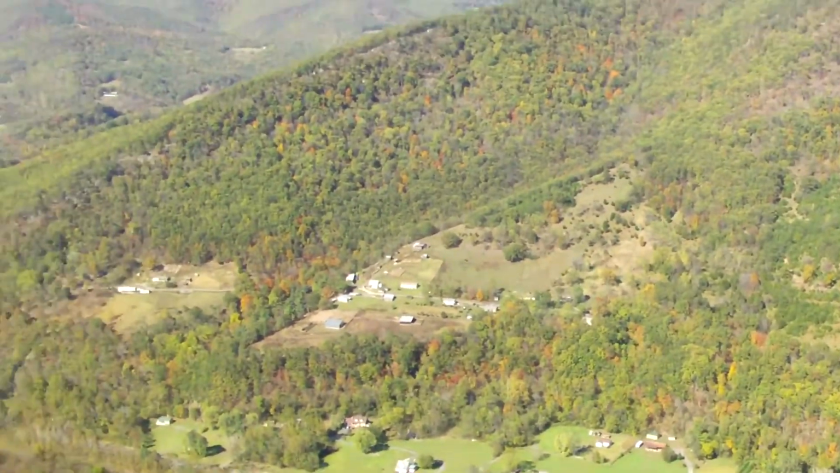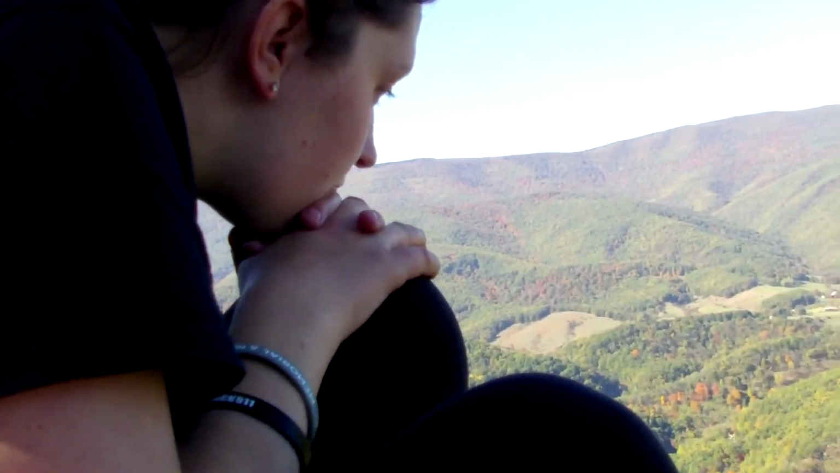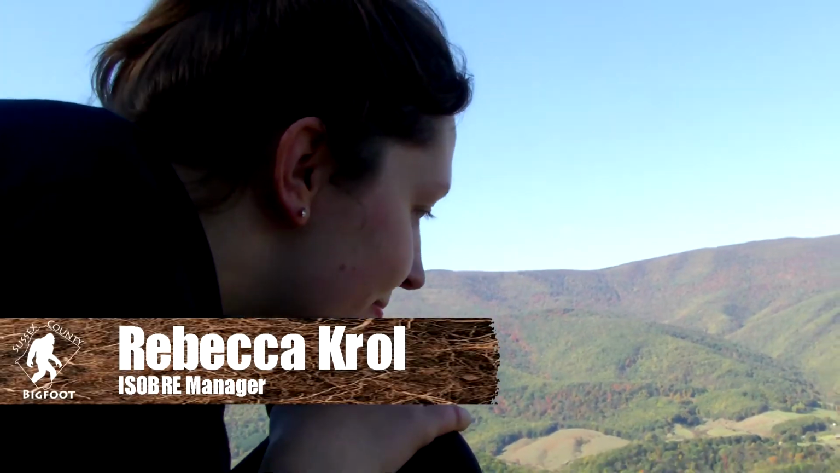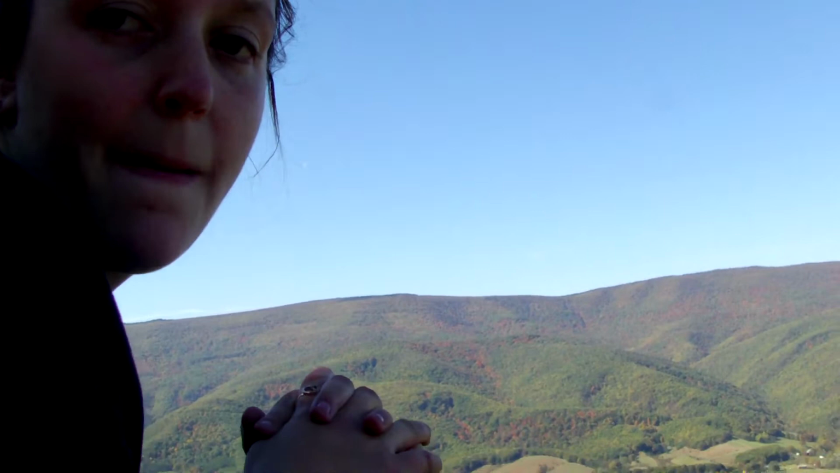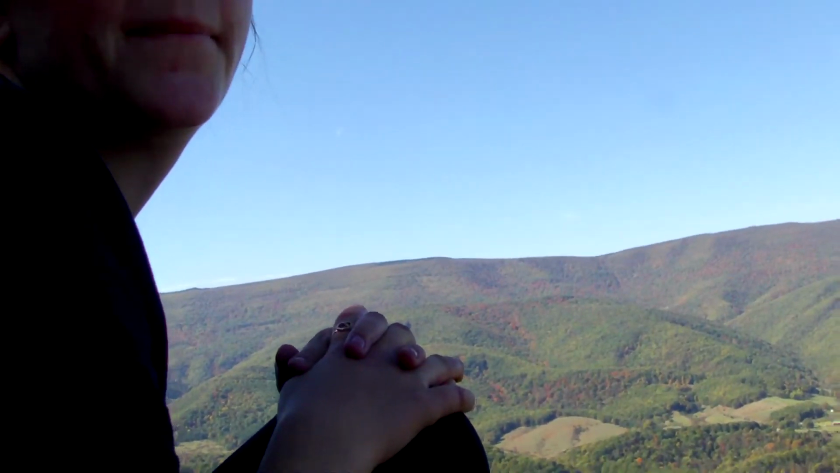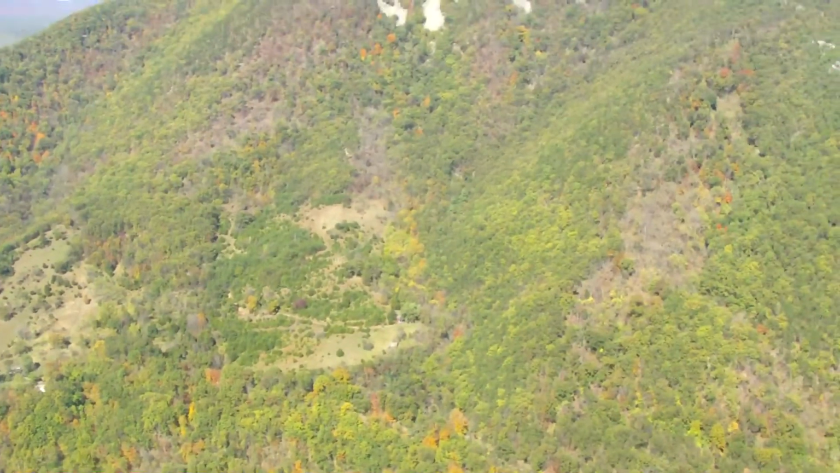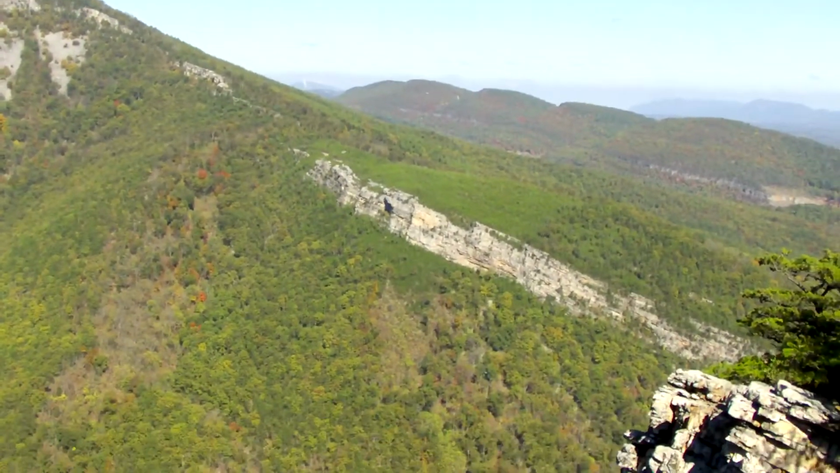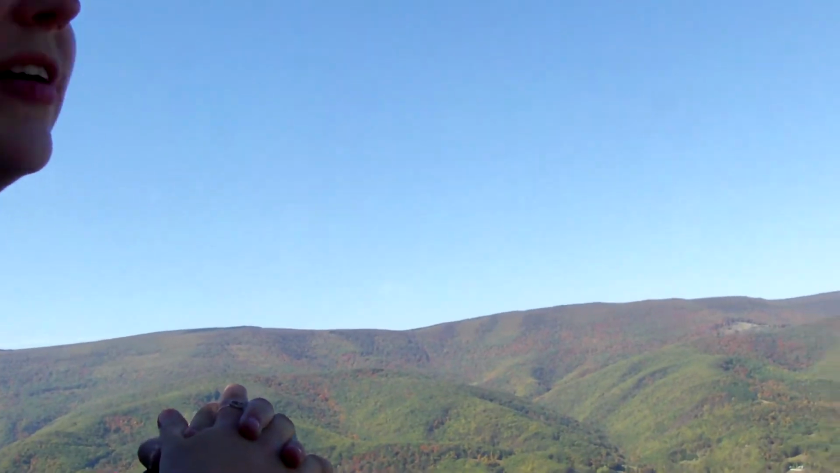But this is a really cool, special moment because Rebecca's with me, and for those of you that don't know, she suffered a traumatic brain injury back in February and is like 95% blind, and she was able to do this hike. It was not an easy hike. It was 2.5 miles to get up here, 1,500 foot elevation gain. That feels amazing. Yeah, it should. There's like no words. It's incredible.